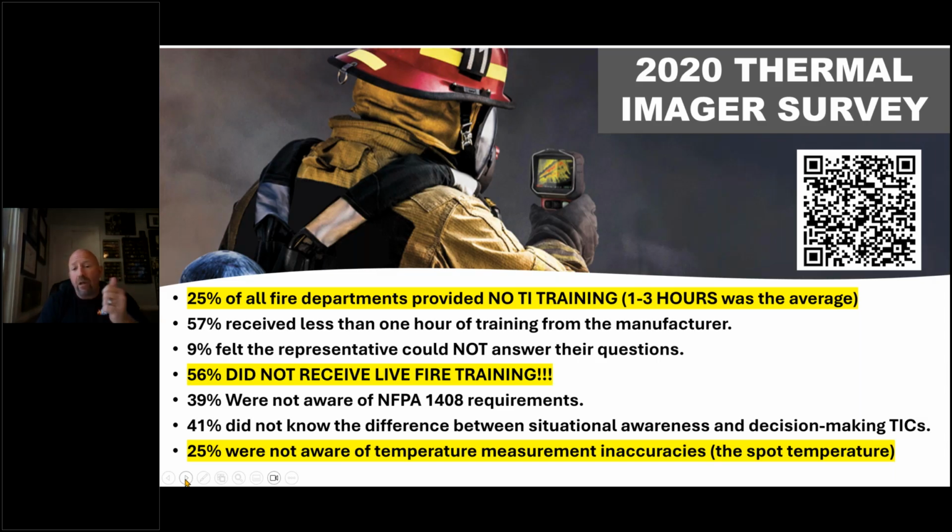In other words, it's not a thermometer. That number in the bottom right-hand corner that firefighters have looked at as if it was gospel is not. It can be several hundred degrees off, and we'll point that out as we go through this program.